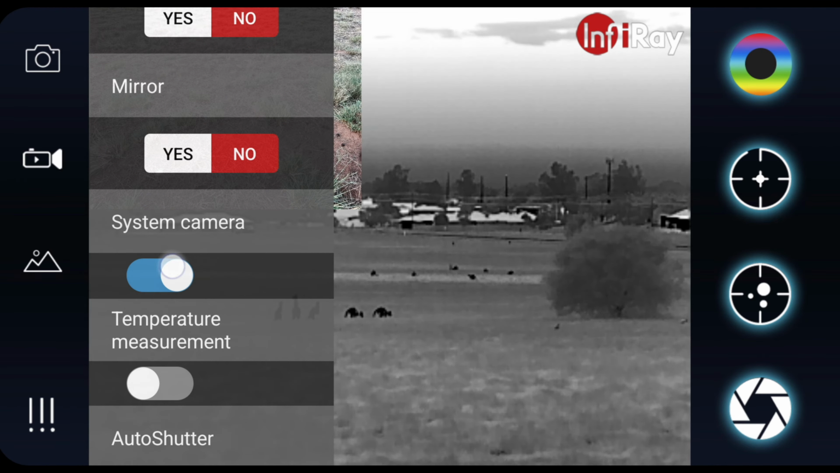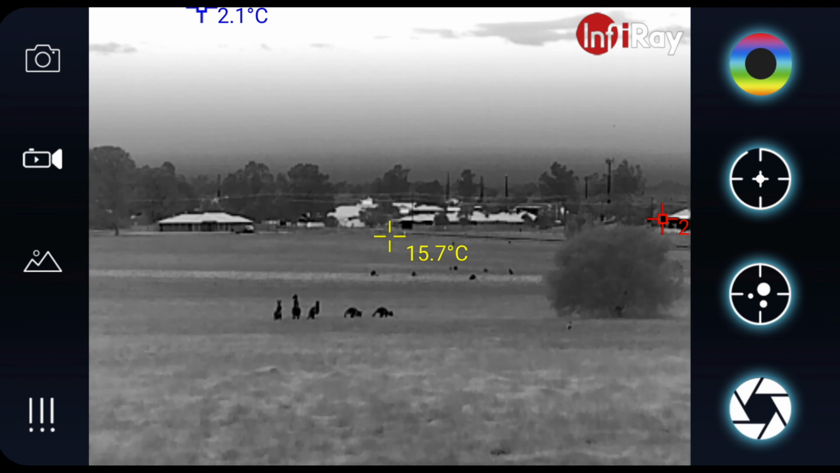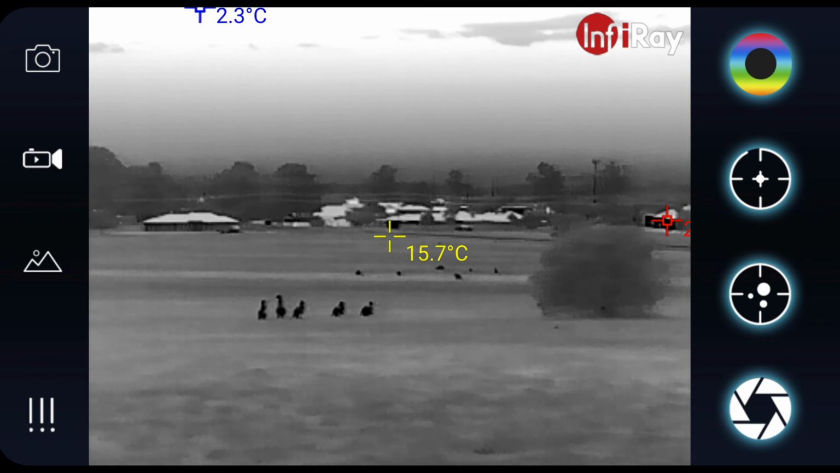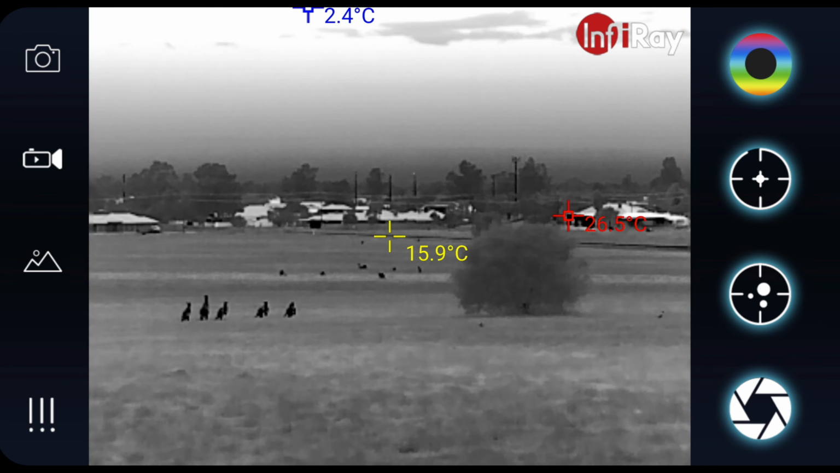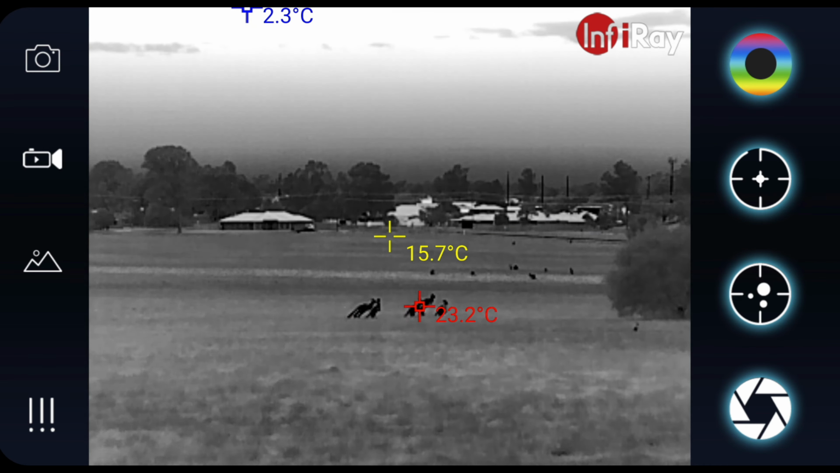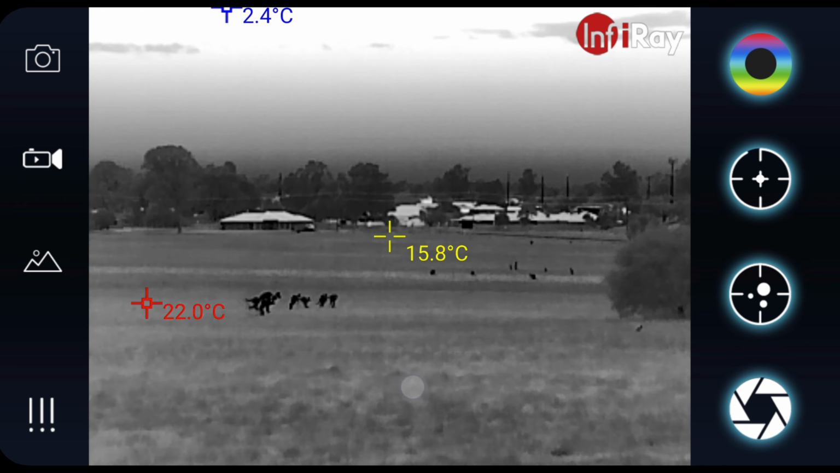So that's just so you can team them up together so you can see. There's temperature measurement. If you do that, it'll show you the crosshairs in the center of the screen. That'll show the temperature where you've got those crosshairs on. The red one to the right hand side, that's the hottest part of the screen. And the blue one, which is flicking around at the top, is the coldest part of the scene. You can turn that on and off. Wrong one. I want the auto shutter on.